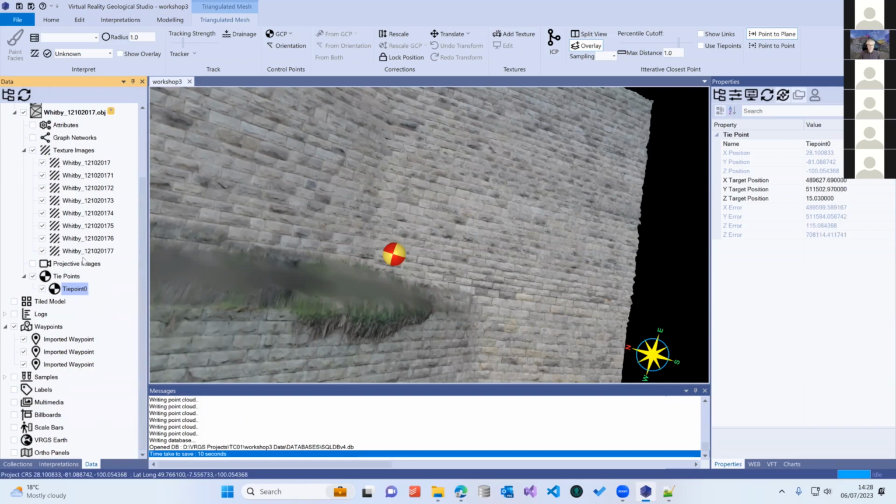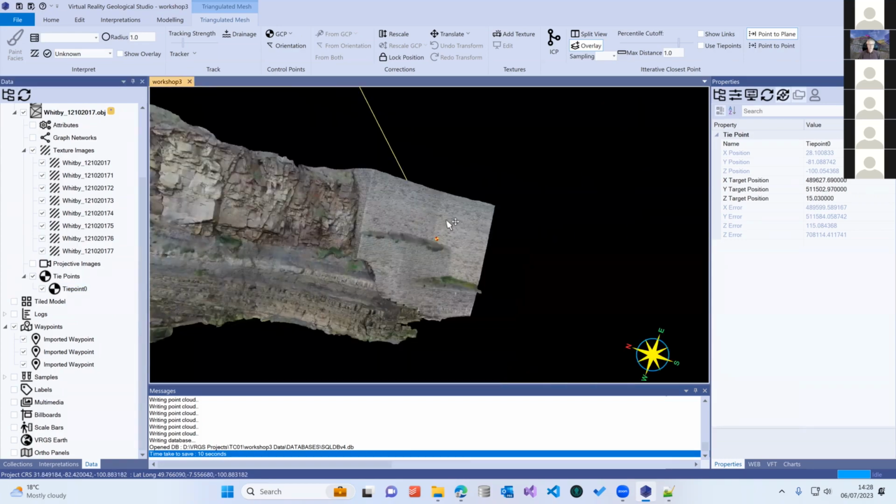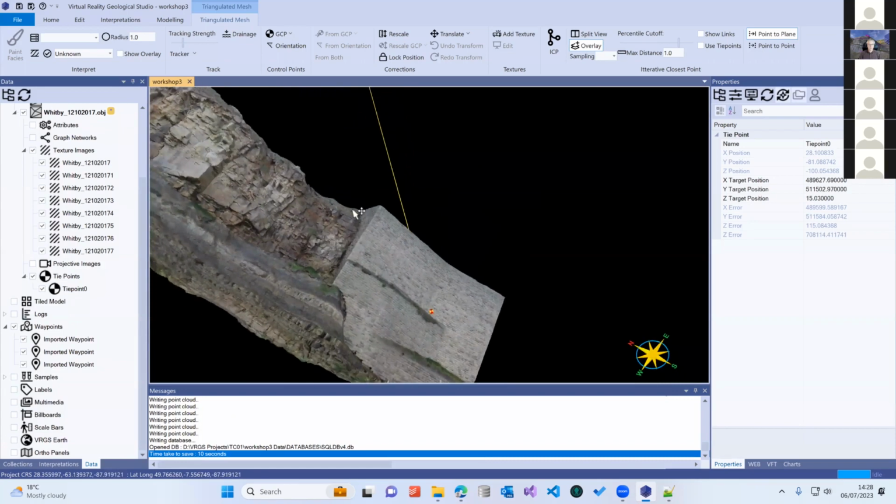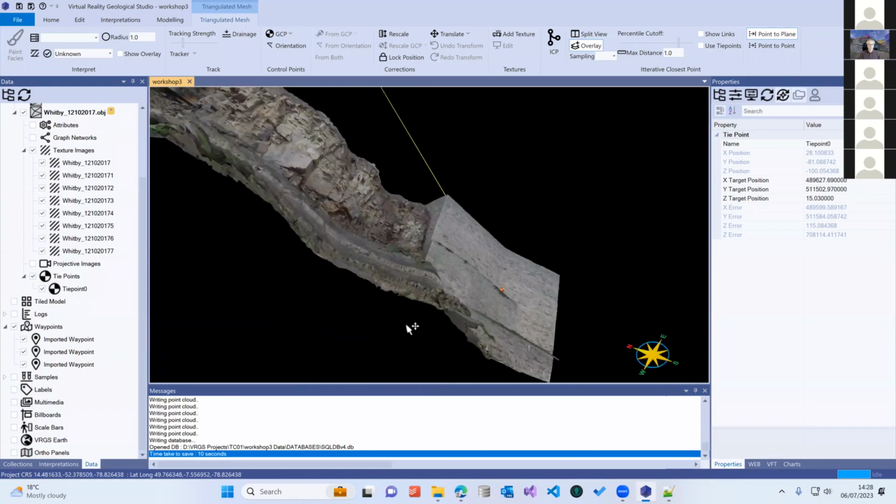And now I've done that, we'll see in the tie point properties, we have the position of the tie points, its current position, and where it's supposed to be. And those are in OSGB, Ordnance Survey of Great Britain coordinates. And we also have a vector which is going off to where the correct position is.